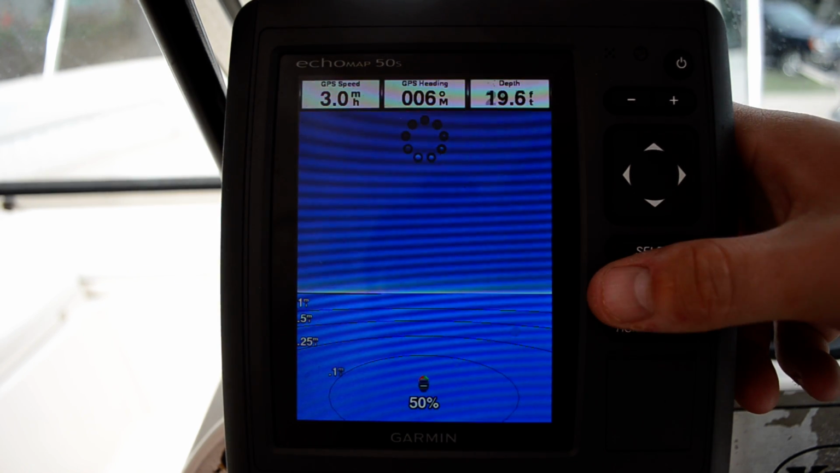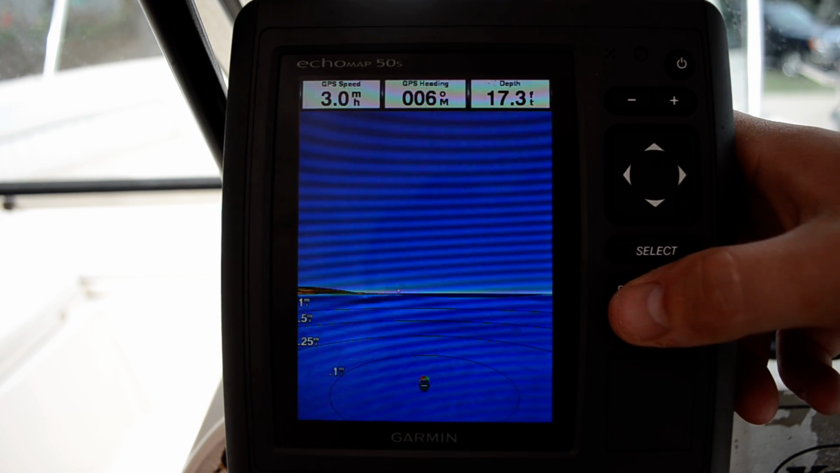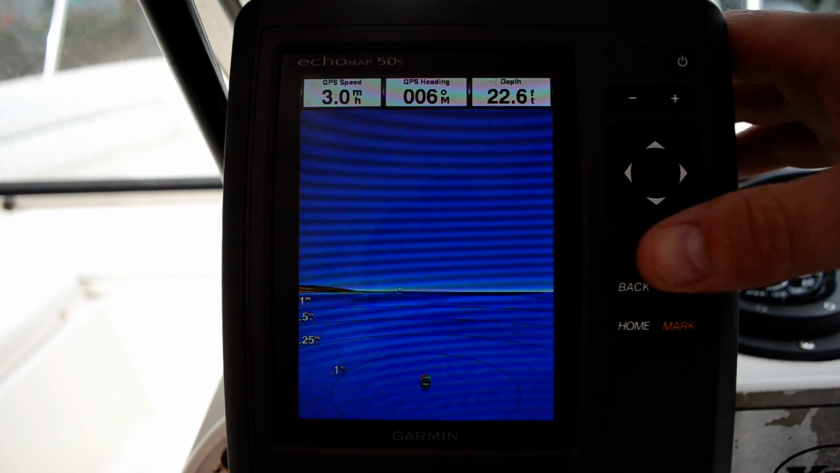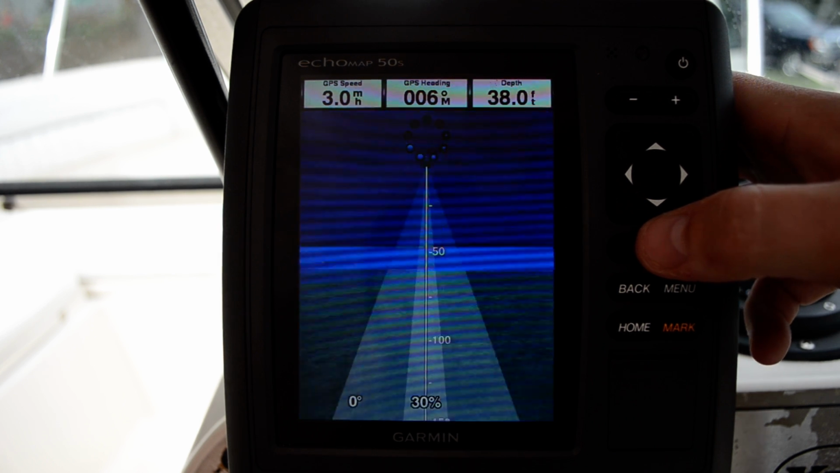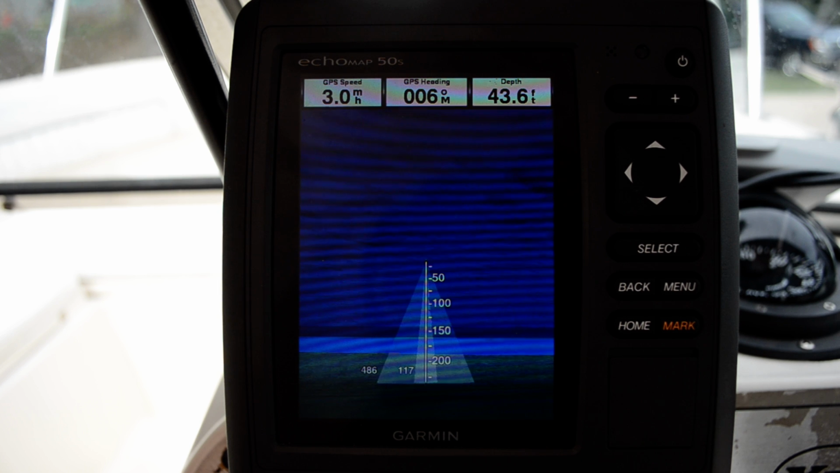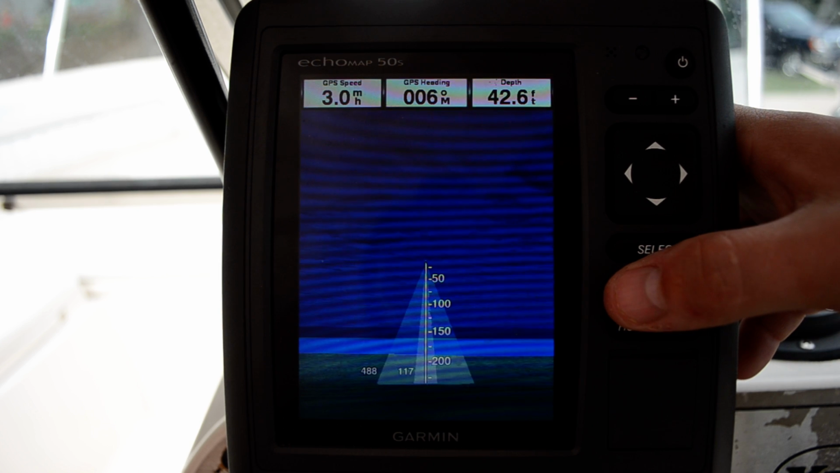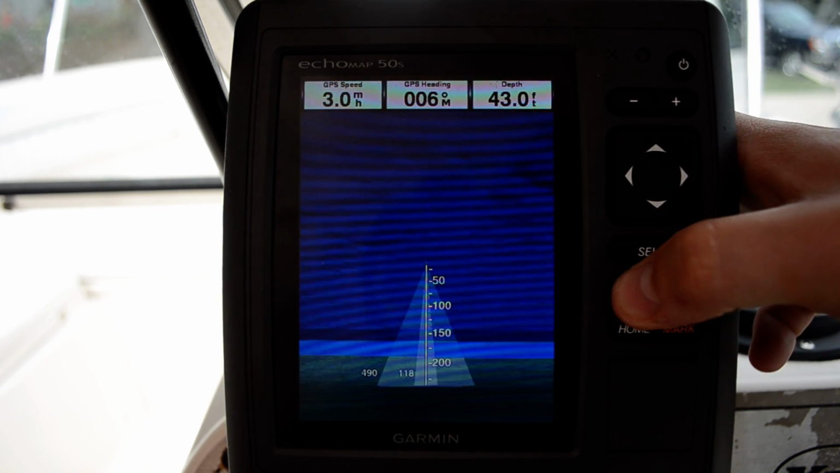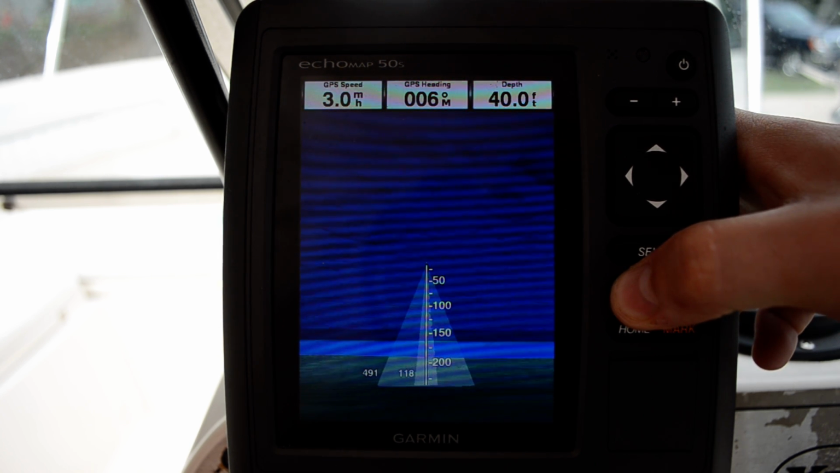There's the Mariner 3D. This is more water level. Gives you the view if you've got hills on the side and whatnot. Fish 3D. This can be really cool if you're going through channels and trying to fish currents and whatnot. You could really see what the bottom contour is. Let me go back here. Where I'm doing this, there's not a whole lot of change in the bottom contour.